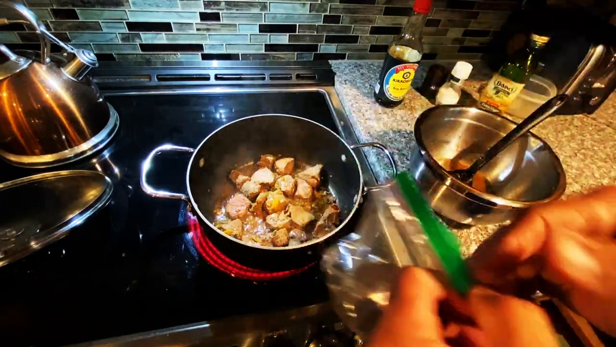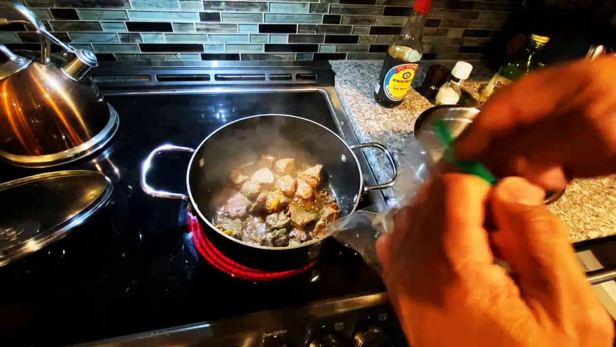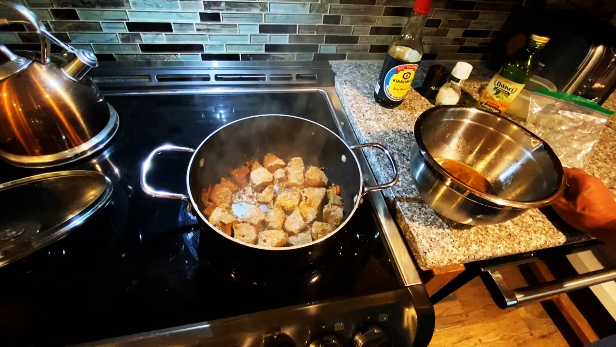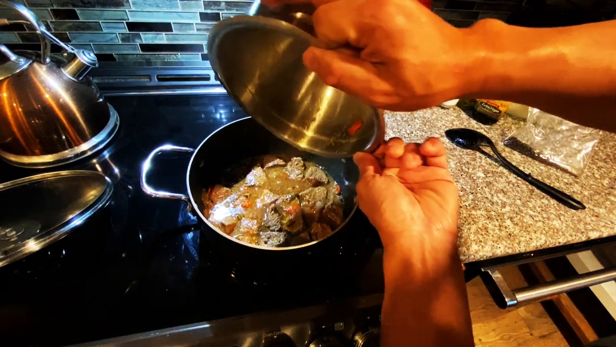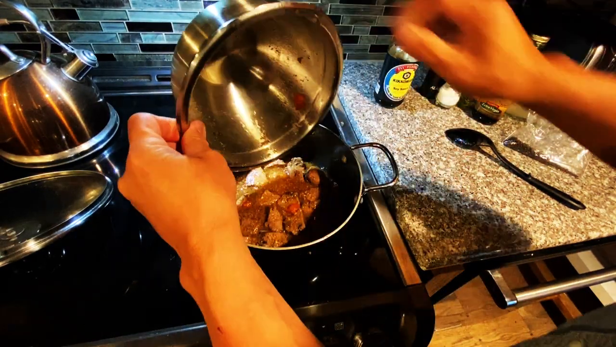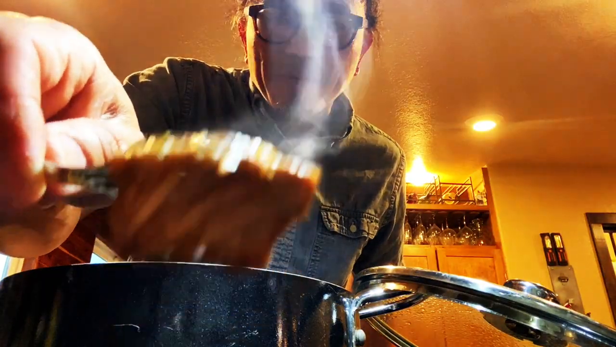And since I'm a big fan of the pepper crack, I am going to go ahead and add just a dash of this stuff. All right, once it's good and fried, put your sauce back in, make you a bed of rice, and you are good to go. Check that out. Look at that. It's so perfect.